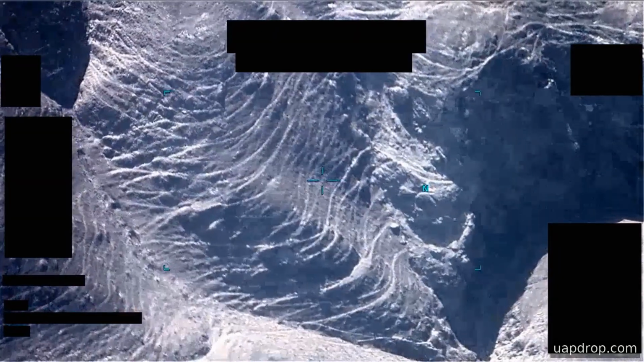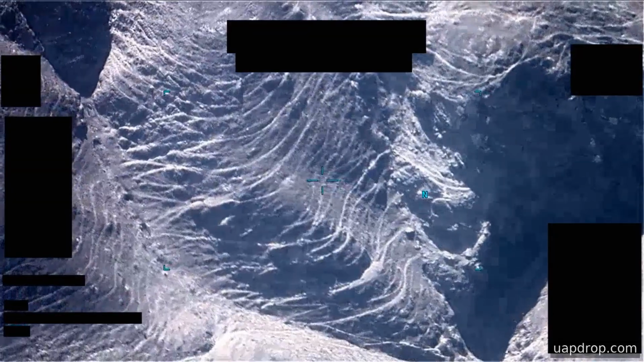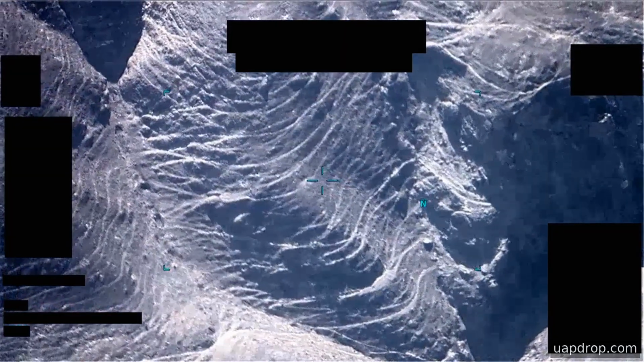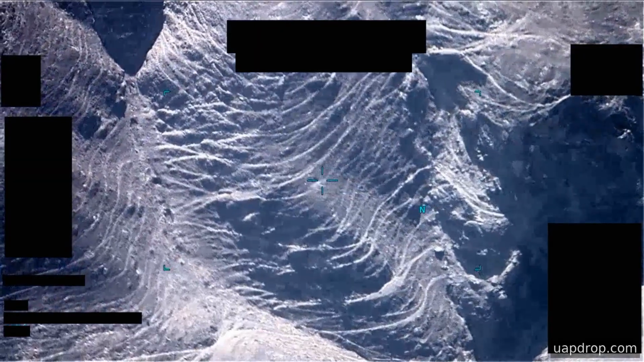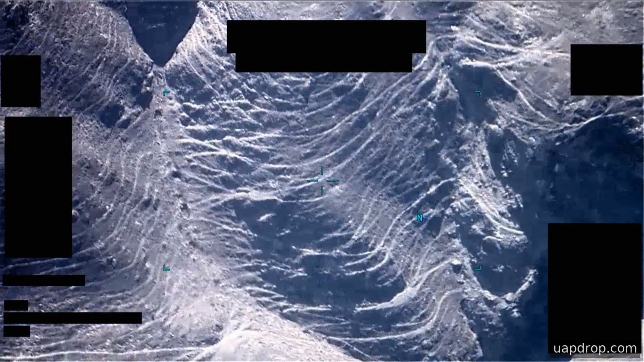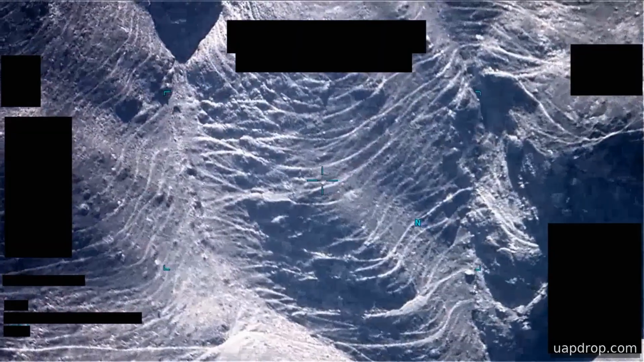For investigators, the most important practical details are provenance and continuity. This file was uploaded to a classified network in May 2024 and became part of a broader set of materials reviewed after the congressional request. The record accompanying the clip flags gaps in custody and documentation, meaning analysts cannot rely on an unbroken chain linking the original capture to the copy released here.